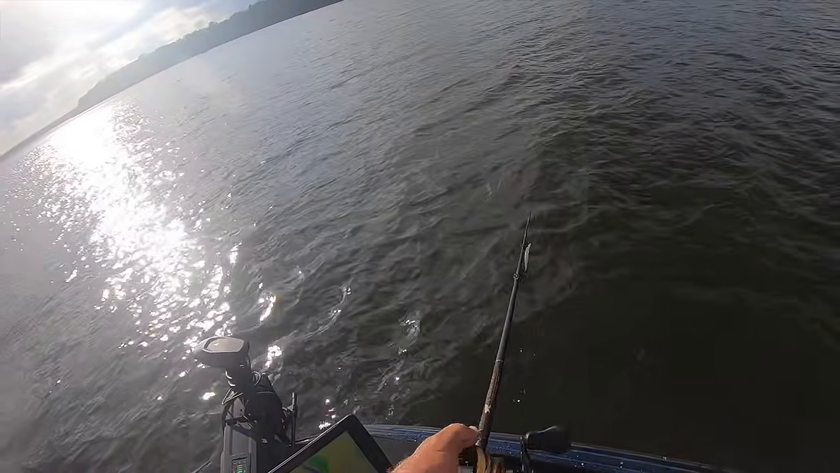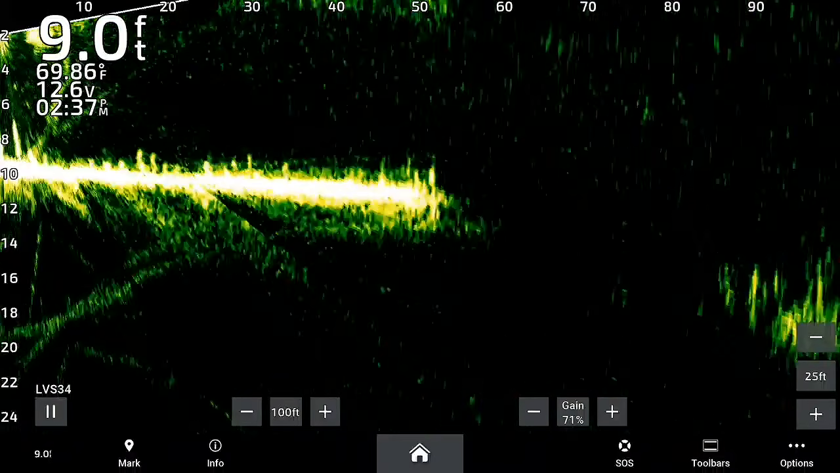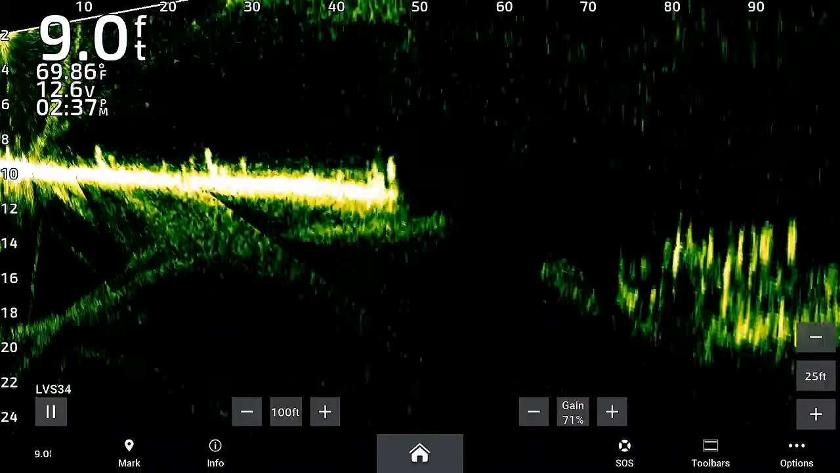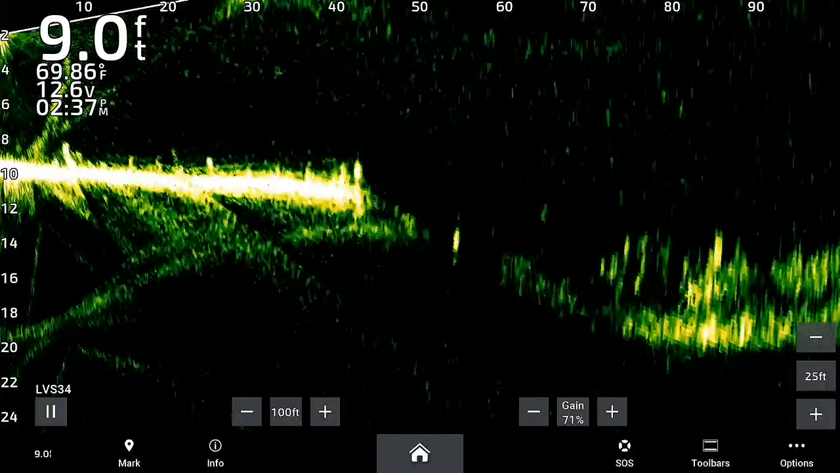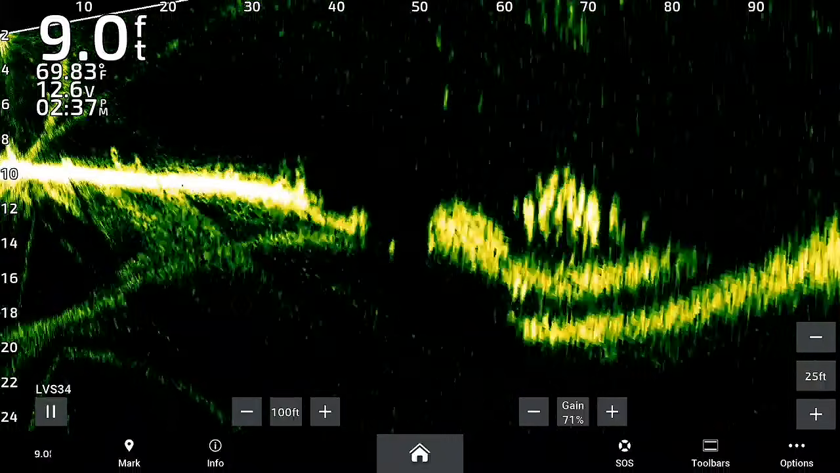They're starting to stack back up out there. Look at them. Oh my gosh. This isn't even going to be a fair cast. This is why I got that 300 on there, that deep. This isn't even going to be fair.